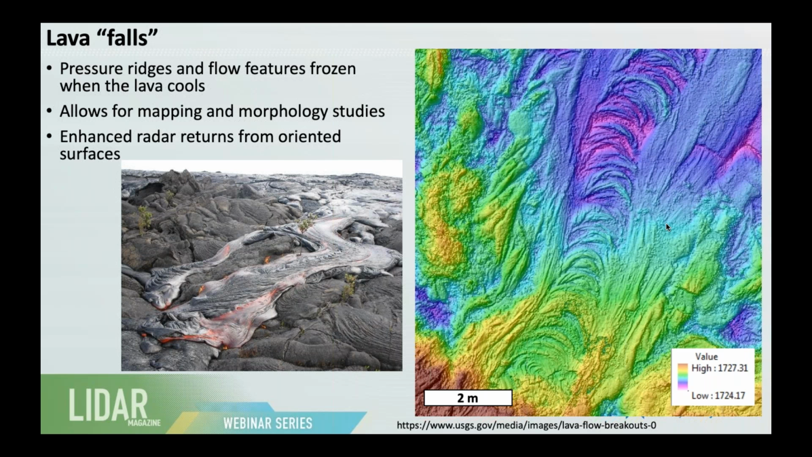But yeah, if you look at how this lava flows and how the surface of the lava kind of squelches up into these curvilinear patterns, that gets frozen or essentially solidifies. And when we go over it with the LiDAR, we can fully capture that. What's interesting beyond just the morphology is the effect that this has on remote sensing data, like short band radar.